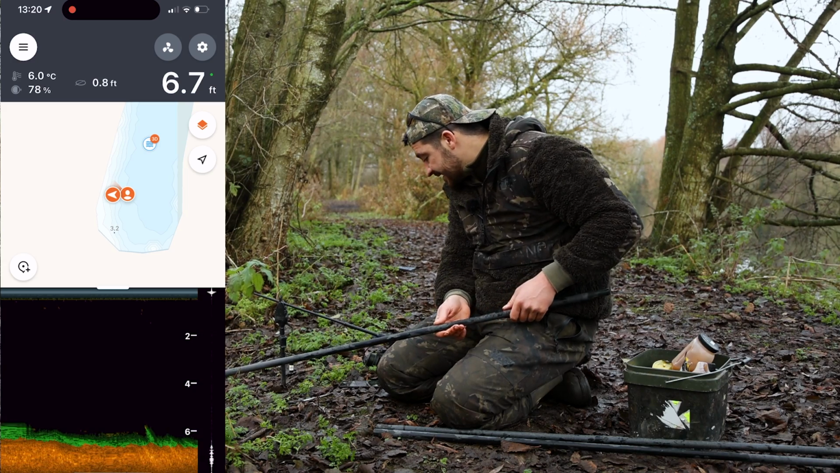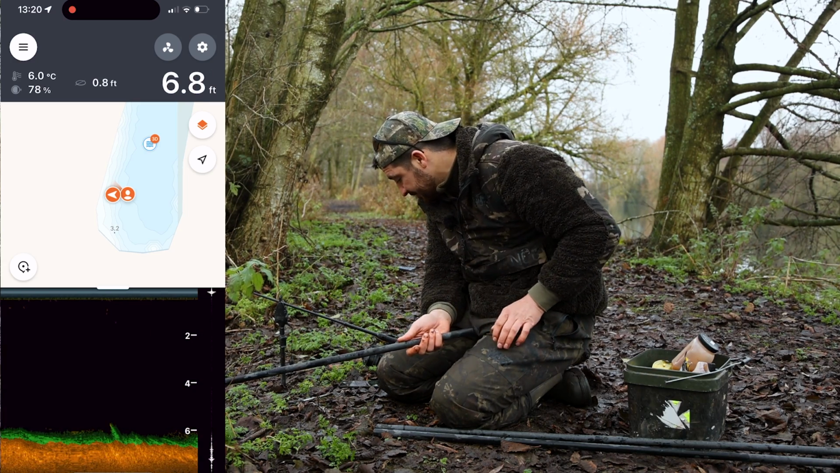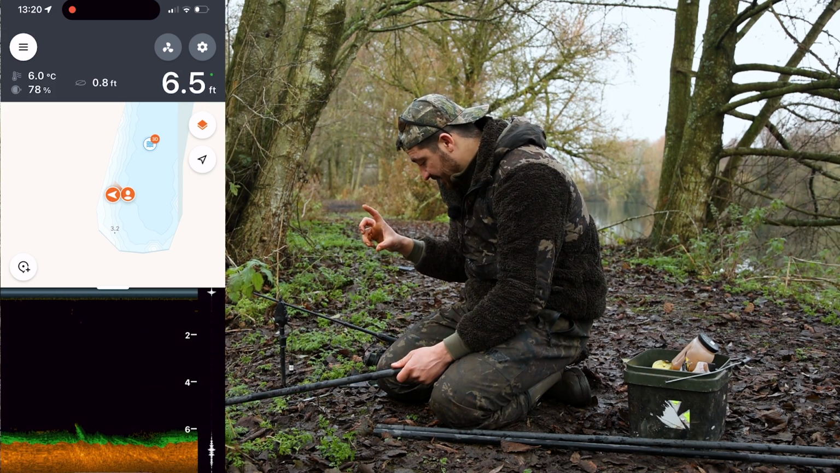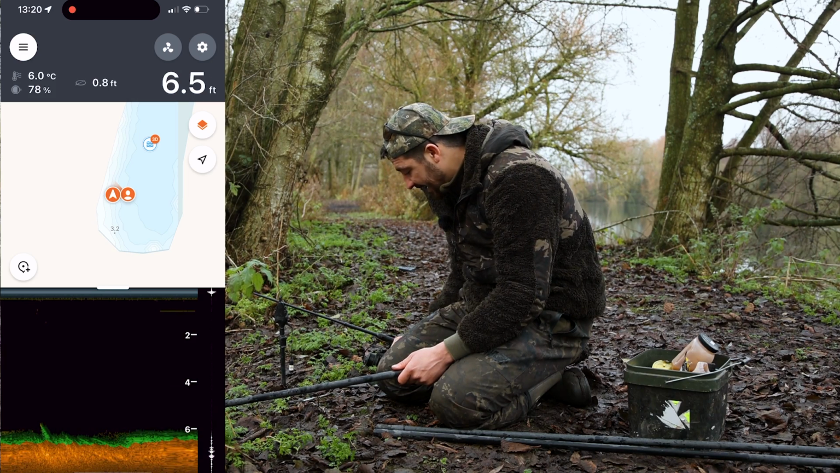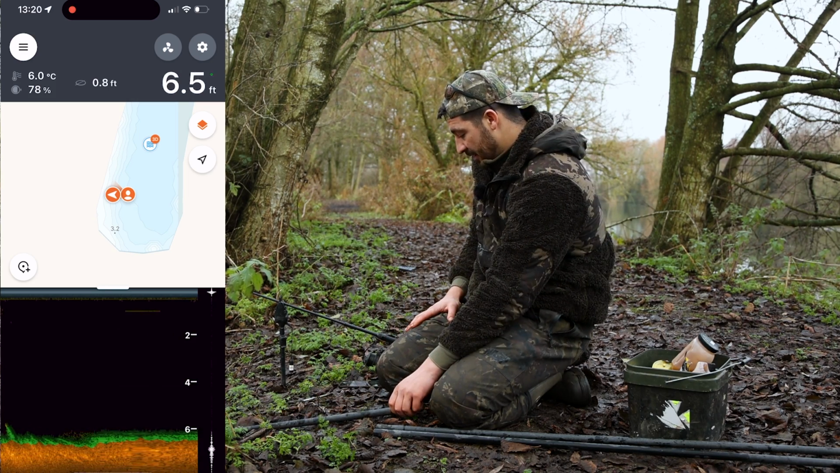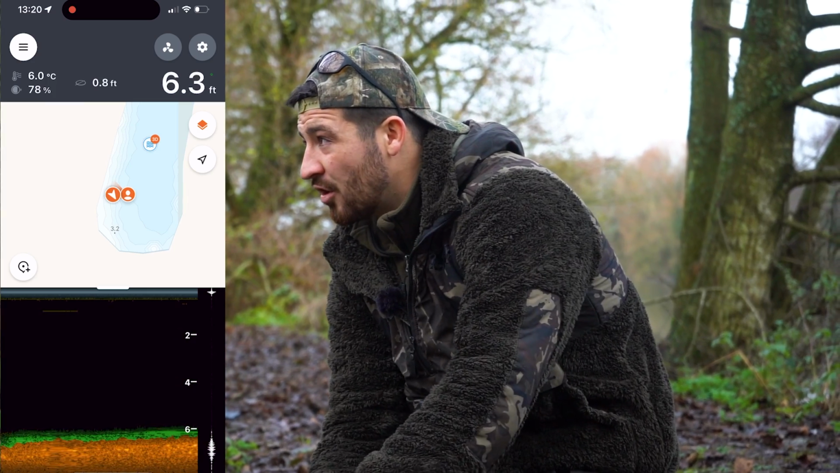So somewhere like this, I would be quite happy to present on, because it's very thin silt, because we've not got that thick green line anymore. It's been condensed quite a bit, and it's starting to lighten up a little bit, that orange. Okay, it's not like white, it's not rock hard, but it's still presentable.